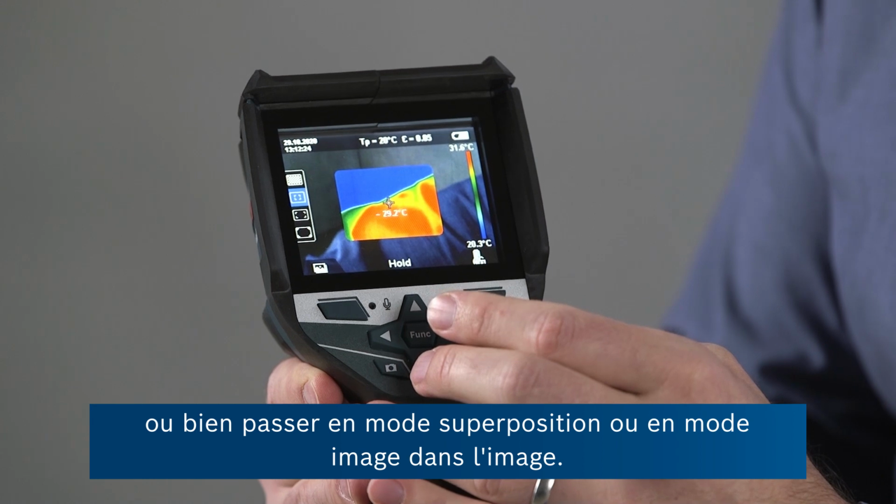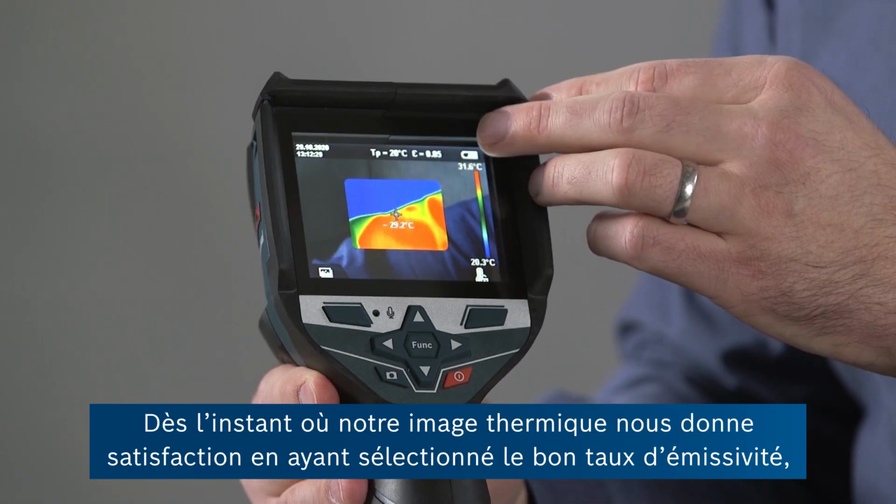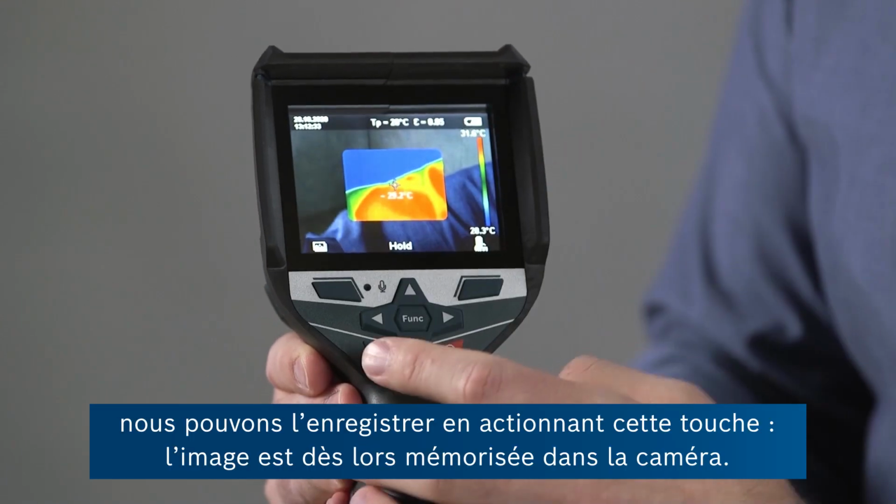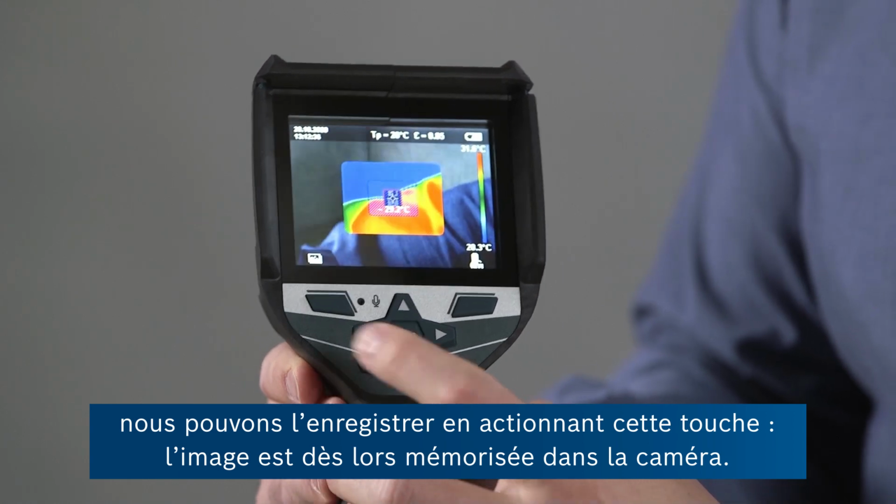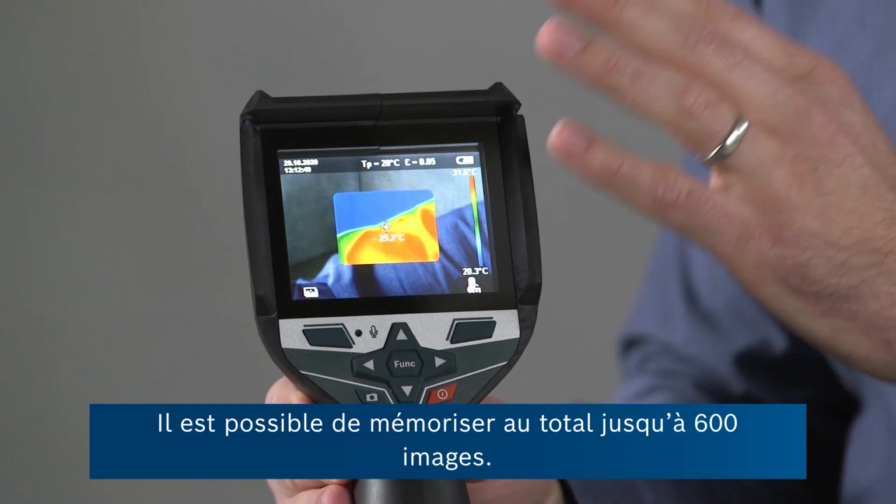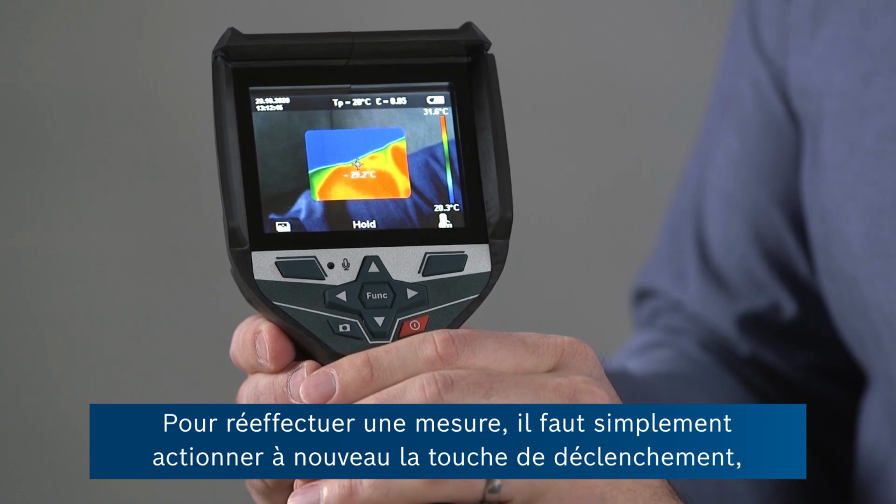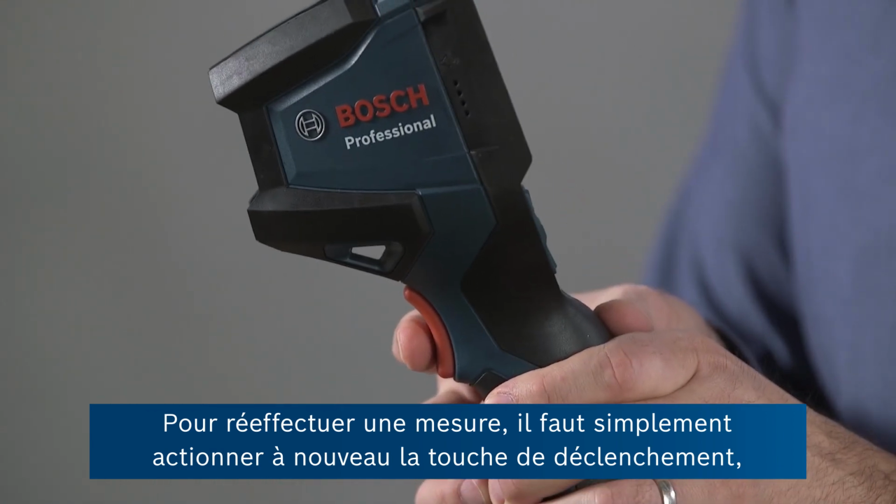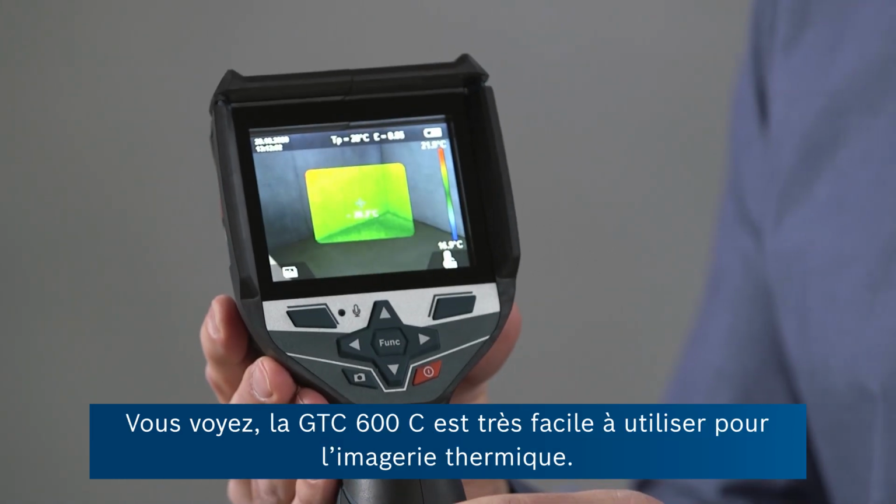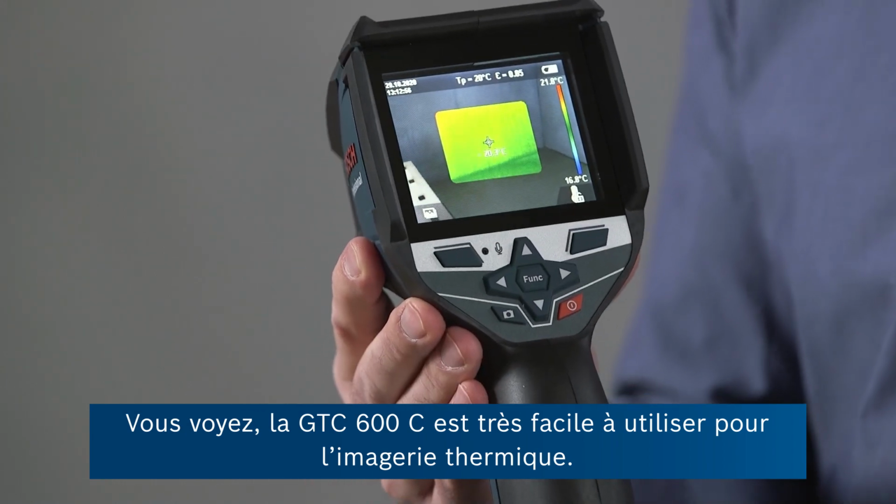like, for example, changing the color palette or going into overlay mode or picture-in-picture. And once we're satisfied with our thermal image, also noting that we chose the correct emissivity value, we can save this with one press of this button. And now this image is stored on the camera. It'll store up to 600 images like this. To continue thermal imaging, we simply press the trigger button again, and then we can see the live thermal image. So you can see it's really easy to get started with your thermal imaging using the GTC 600C.